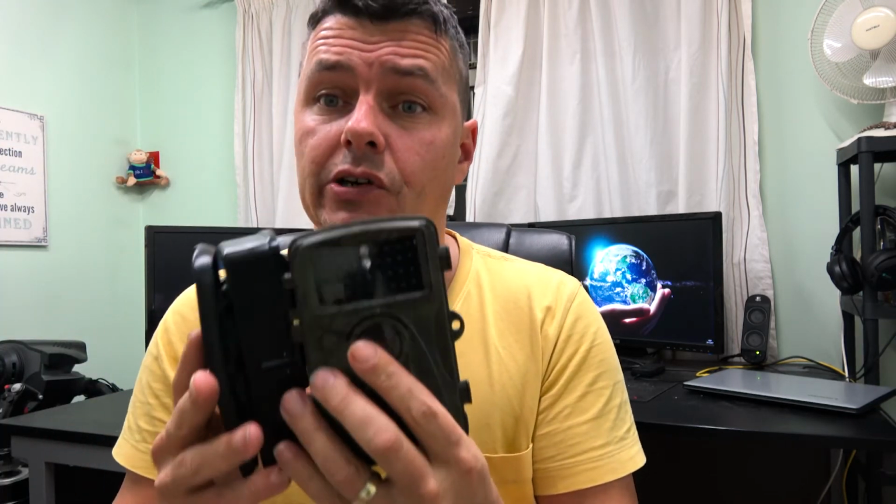It does audio as well, so it'll actually record the audio that's going. You can then decide how often you want it to shoot. So for example, if it's done a video, then wait 30 seconds before doing another video. So there's all sorts of options in here. You can set how bright, how far out the IR goes, whether you want it short range, long range, and it will light up the different lights depending on the range you put it on.